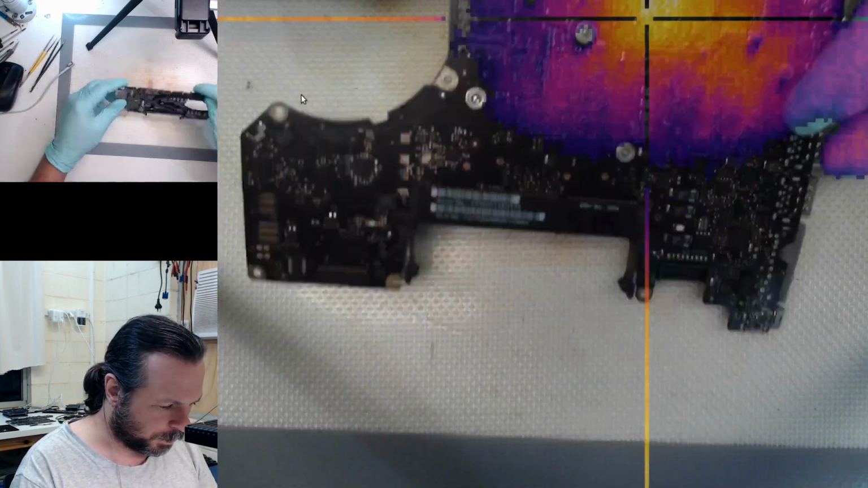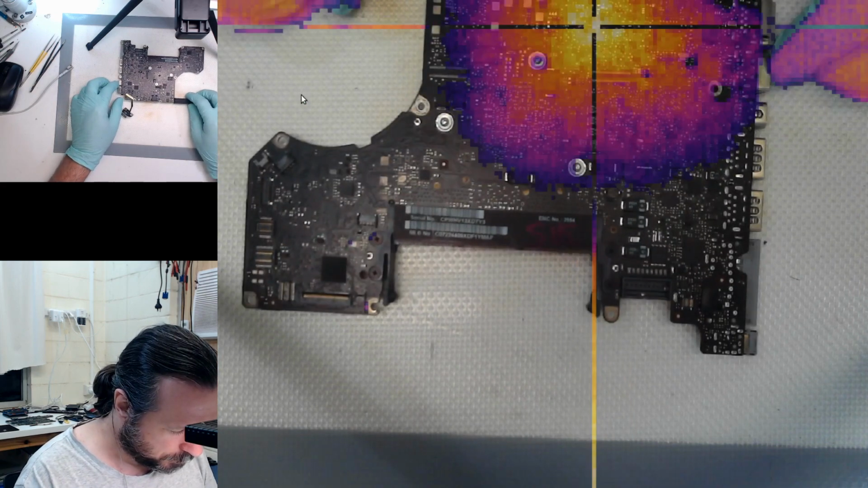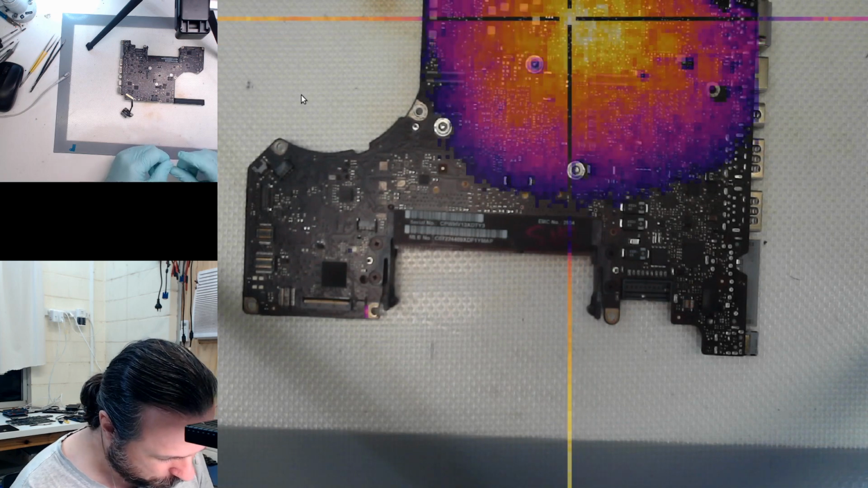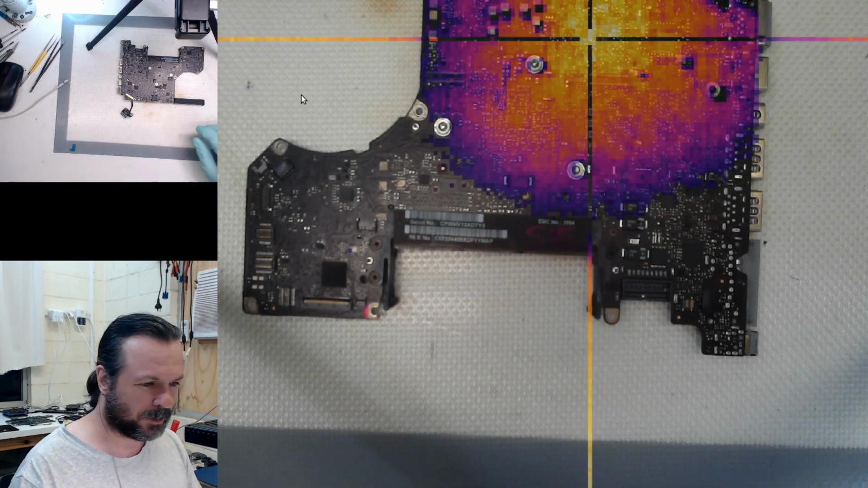Maybe we do have to go for a hard blob. Damn. The disappointment is real.